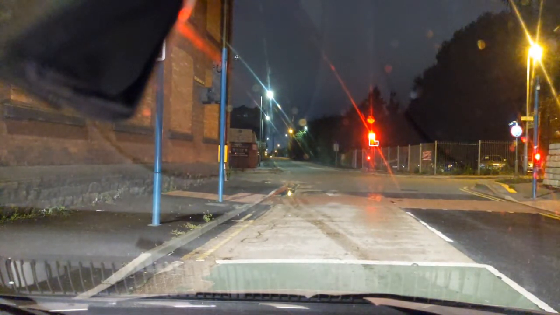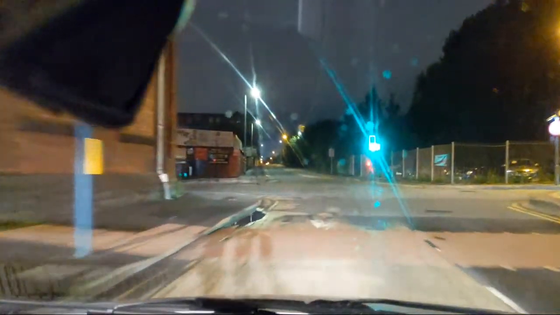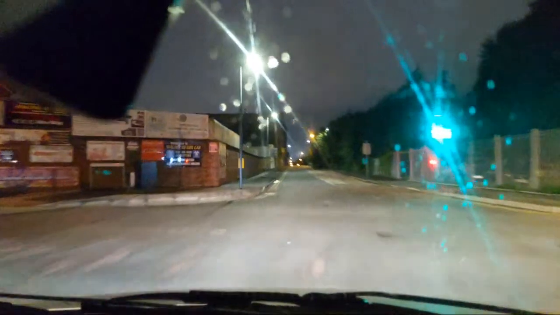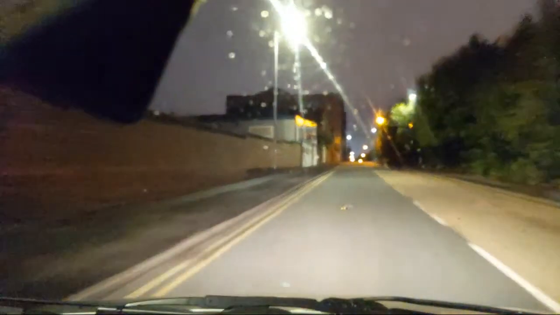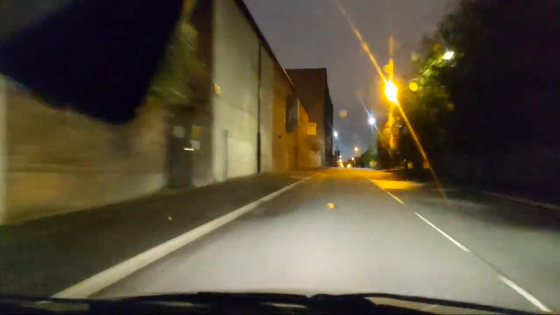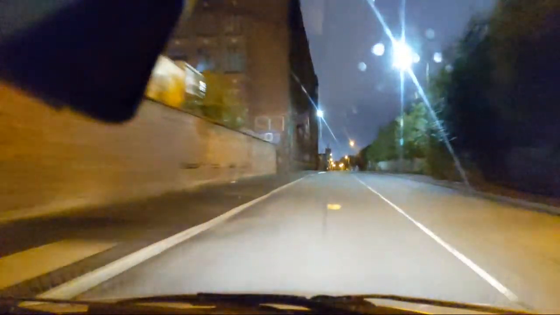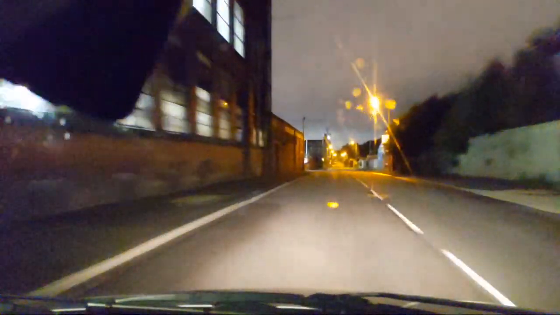We've got a line of cars behind us because these lights are incredibly slow. Both cars, there's only two, I thought there were more, they've turned right at those lights, so I'm back on my own again. Going down the Ashton Road.